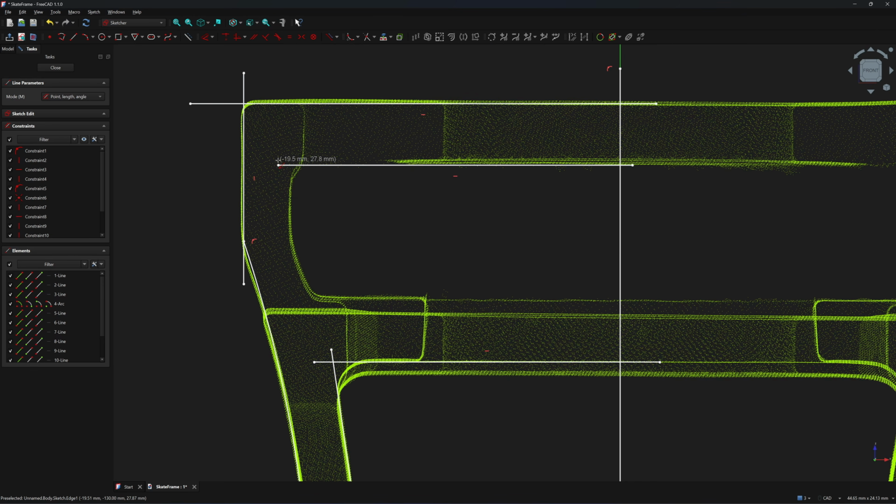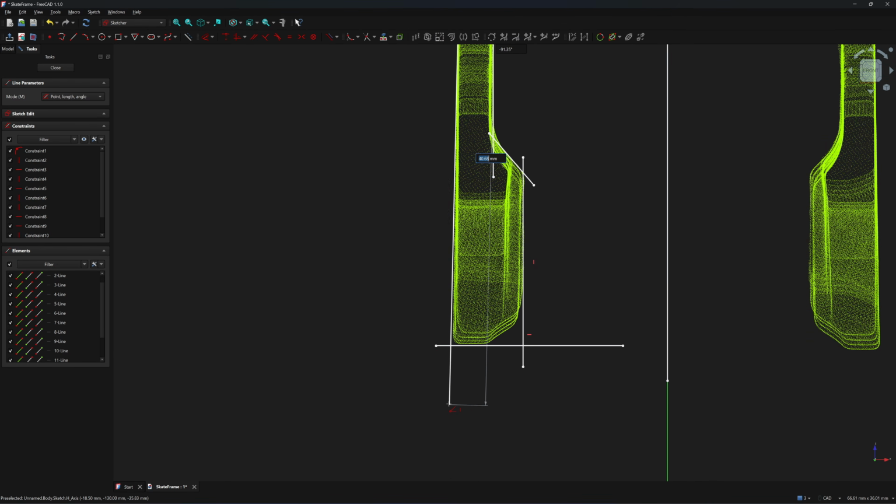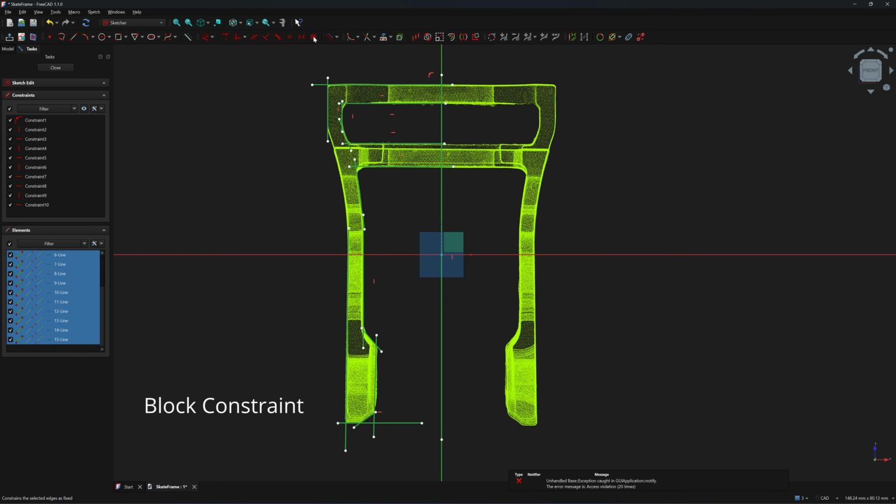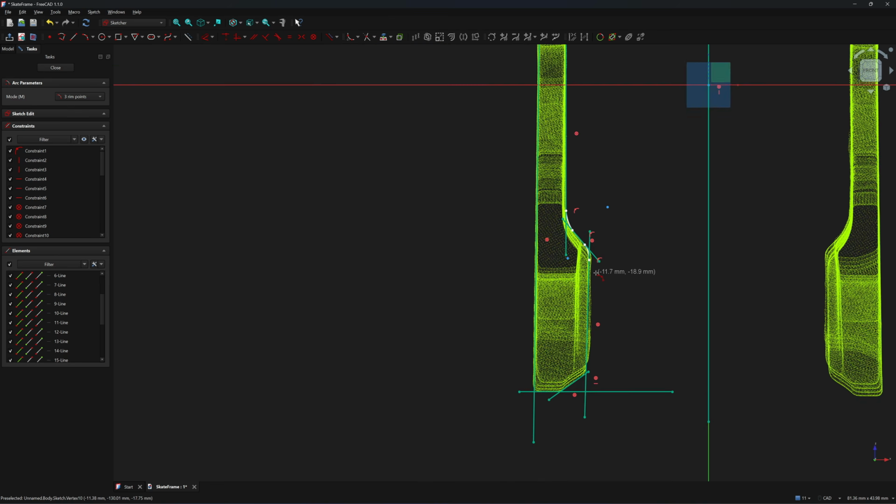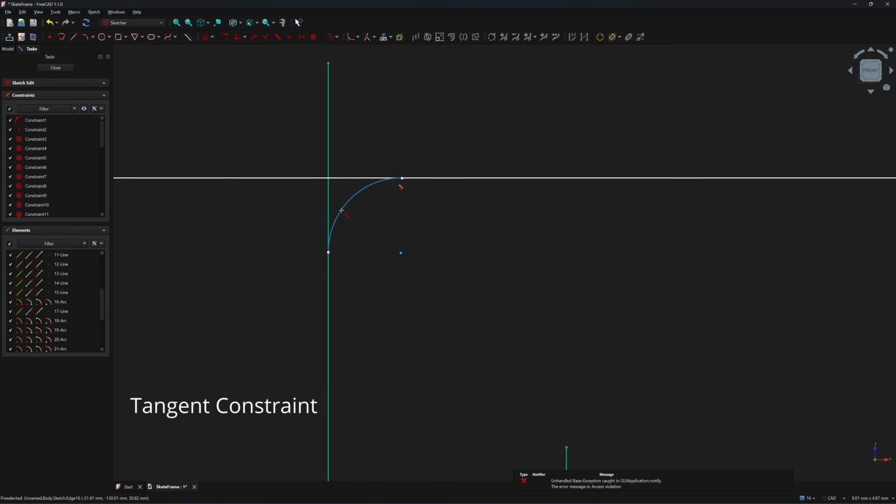I will start tracing the profile with the straight line first. Just drag the line past the corner so you can easily move the endpoint for adjustment. Then lock all the lines. That way, when you create arcs and apply tangent constraints, the straight lines won't shift.